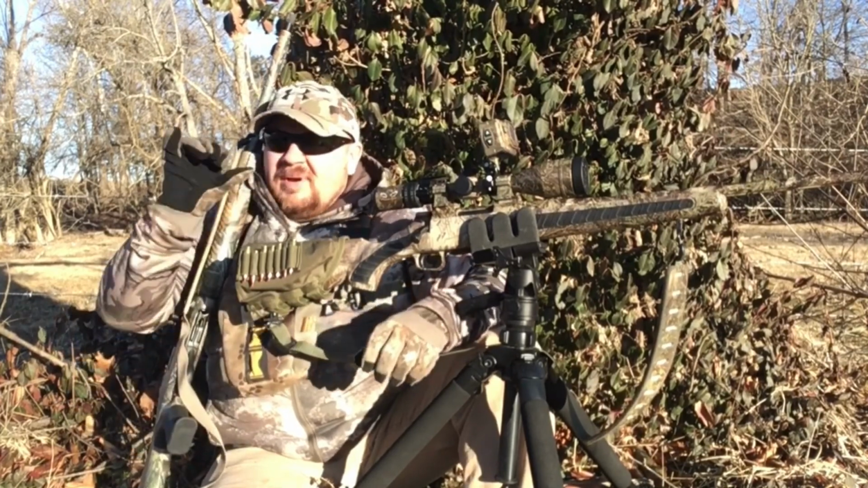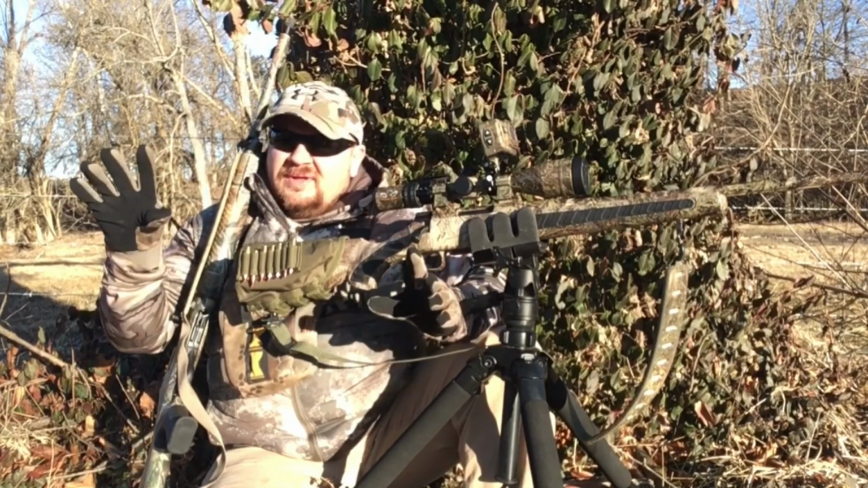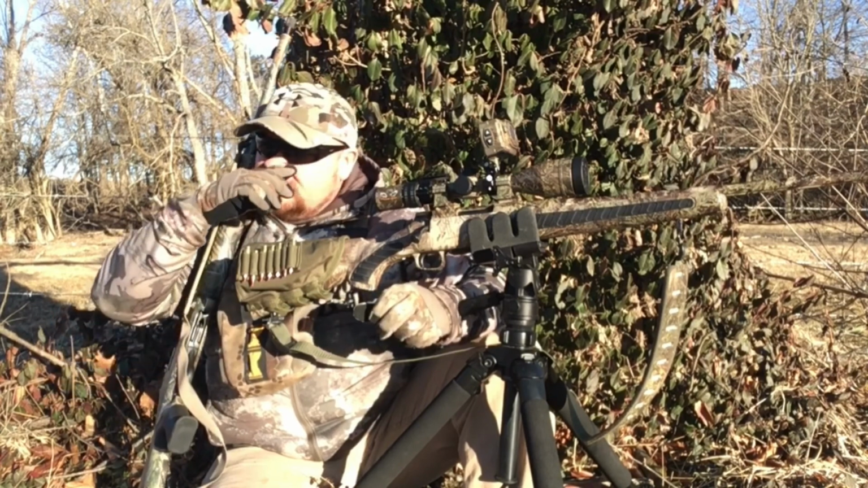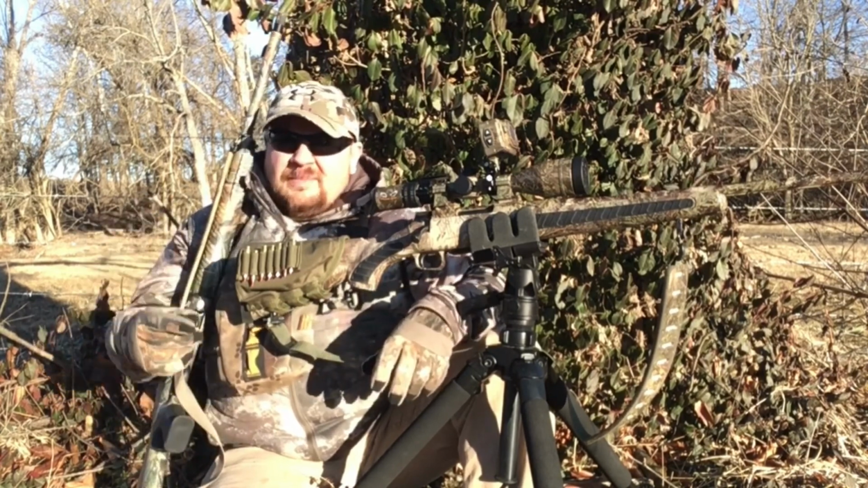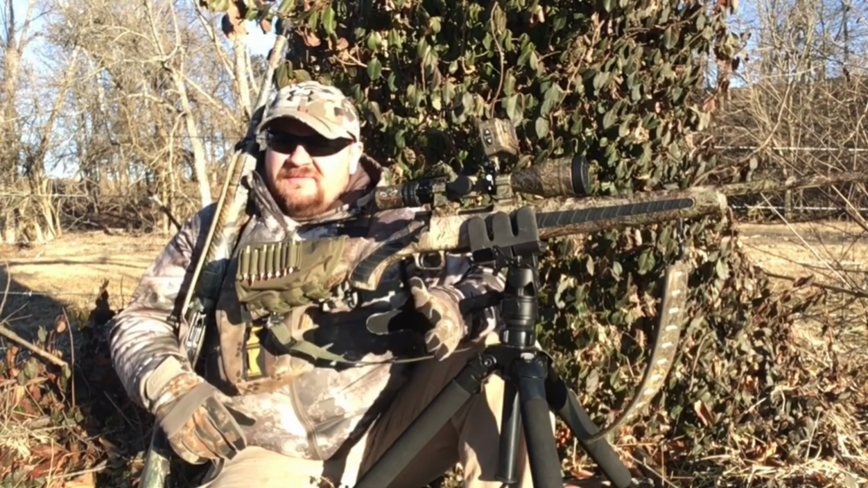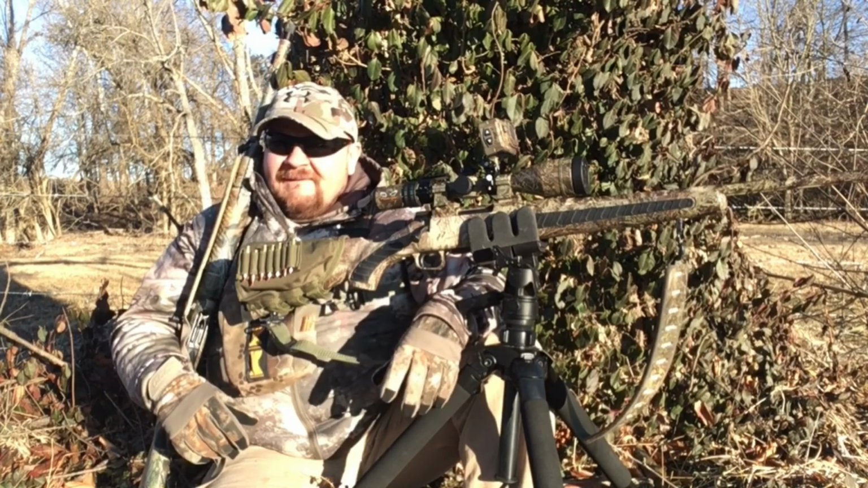So boy, I blast out that howl, and as soon as I blast out that howl and you hear the echo, that coyote's going to stop right there on a dime. Brandon puts the center punch right through the heart. Bam-o, she falls down. Puts up a pretty good fight after he makes this shot. 55 grain, .22-250, 255 yards, pitch dark.